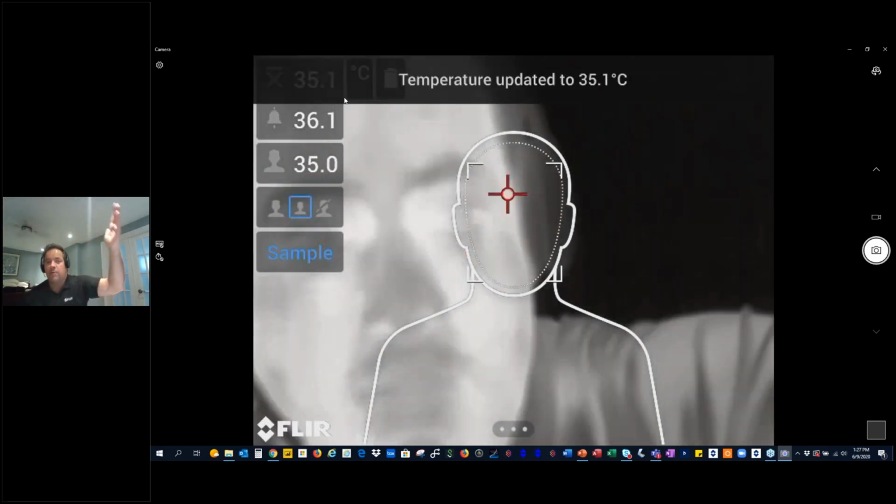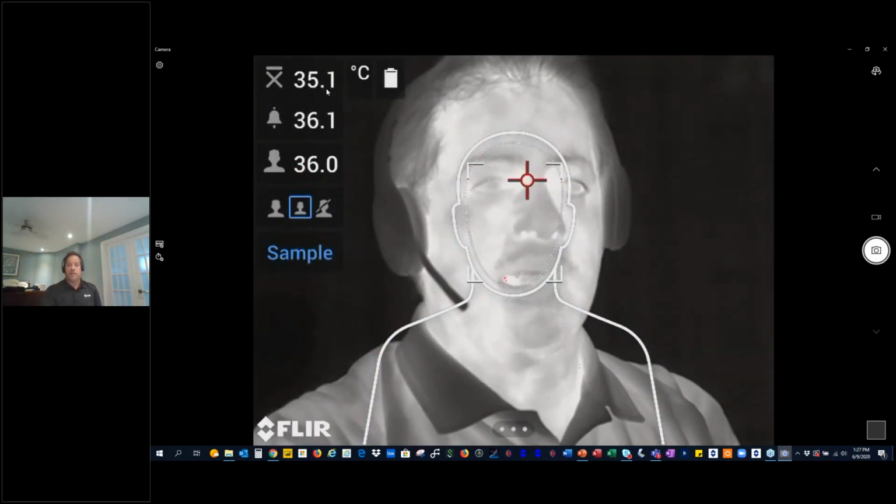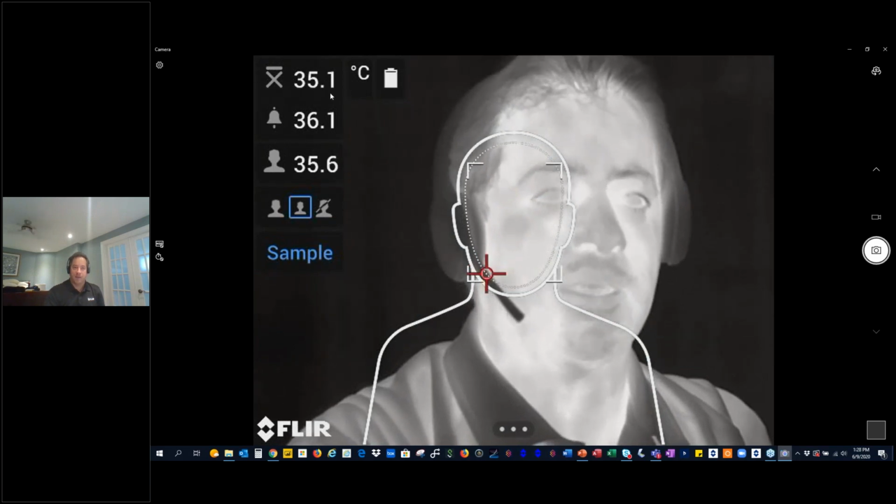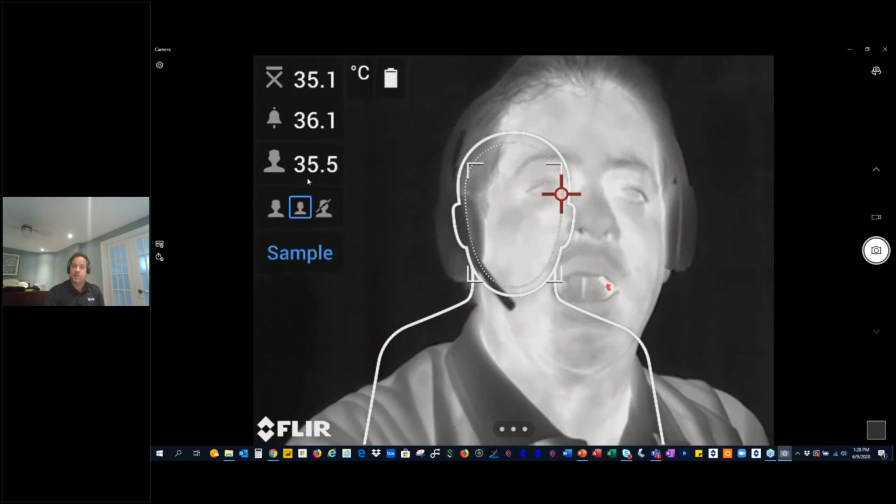Everything is updated now. Everything is good. Now I basically redid the baseline, where I'm readjusting the average. So all the operator has to do is set the average, create a deviation, usually 1 to 2 degrees, and this is the temperature that's being measured.